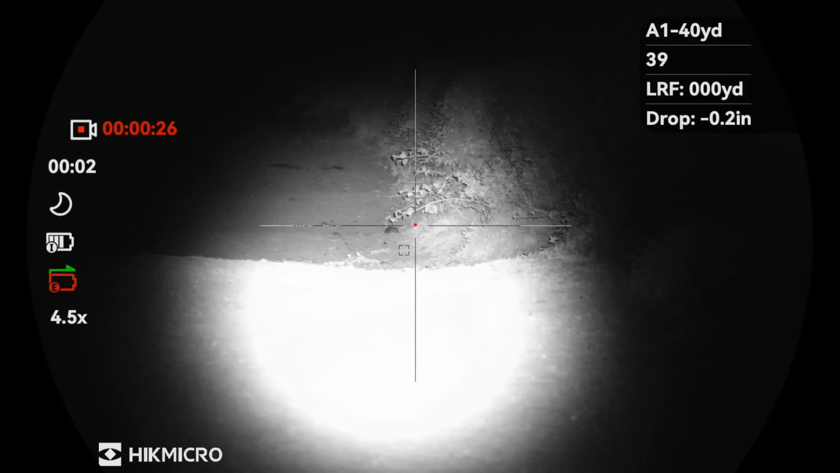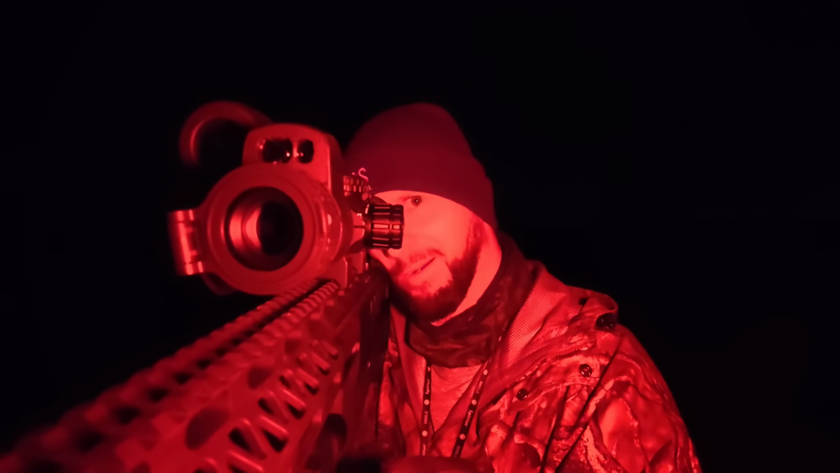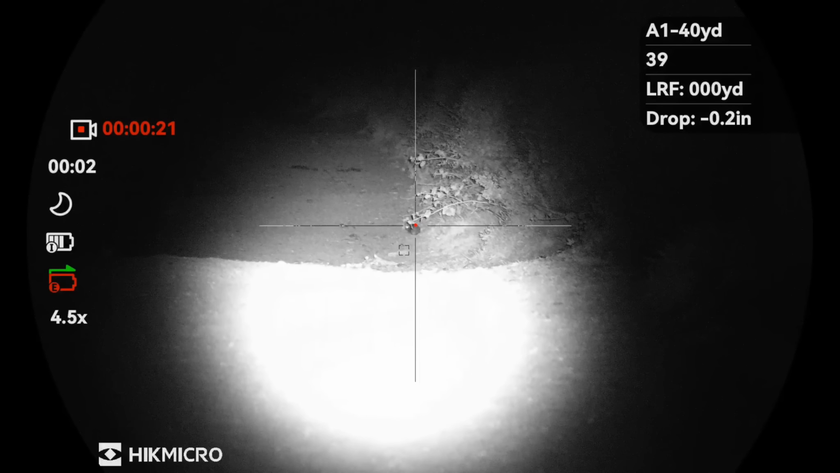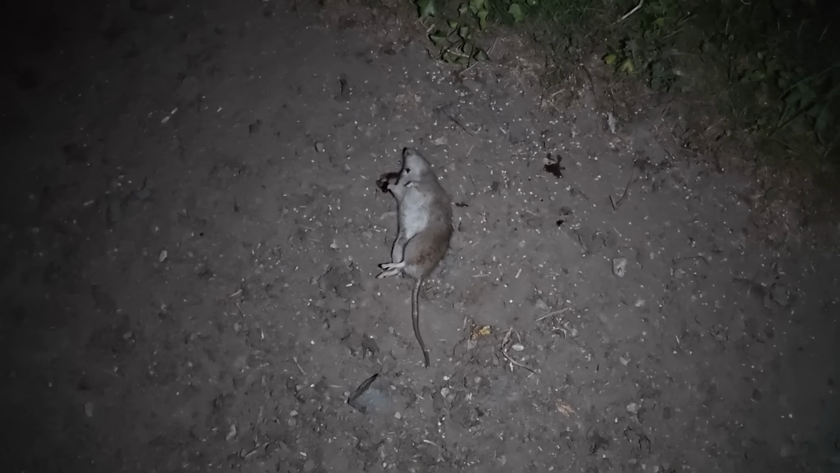Well, 39 grain is certainly going to be enough for a rat. I think it was probably about 50 yards. It started off at 40 yards and it started running away, so it probably got 50, 55 yards on a little rat. That was unexpected. I don't think he knew what actually hit him. I bet that was a bit of a shock to him. Bit of a shock to me as well, but more so for him. We'll go find that rat that I just shot. There we are. And he's quite a big one as well.